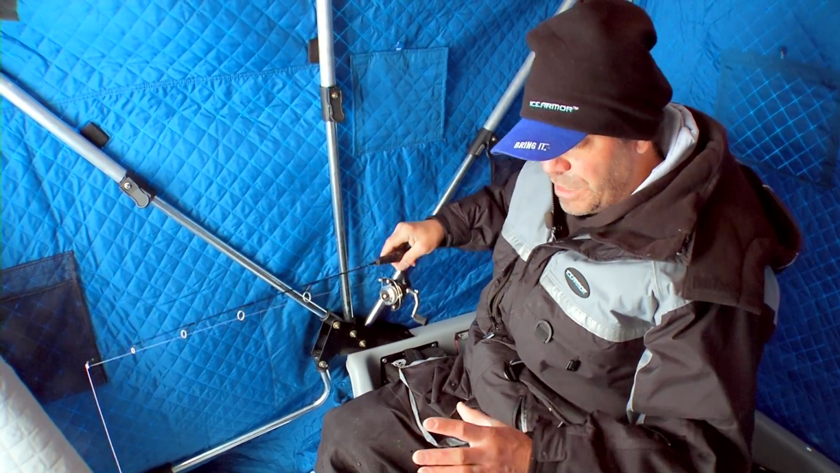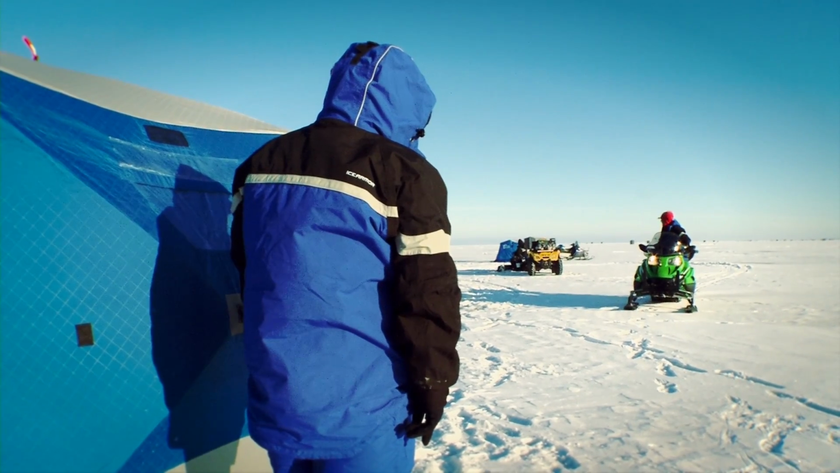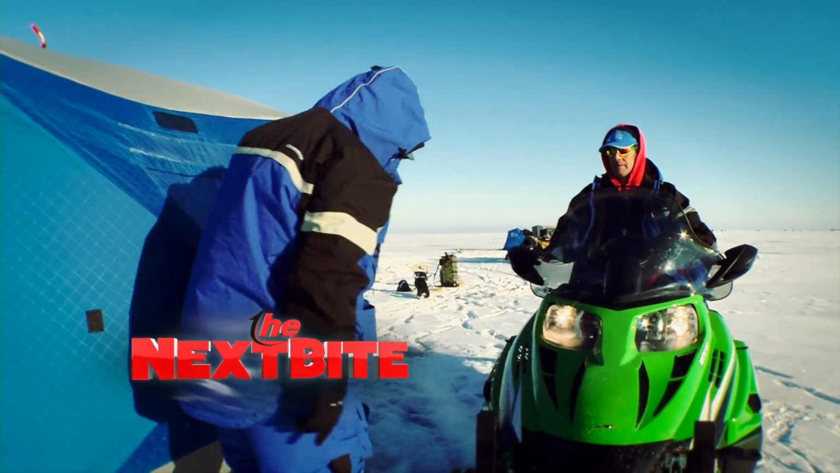So when you've got this unit set up right, you can not only see your lures down there, but see the fish come in, see how they react to those lures, and really make yourself a better ice fisherman by watching that screen.